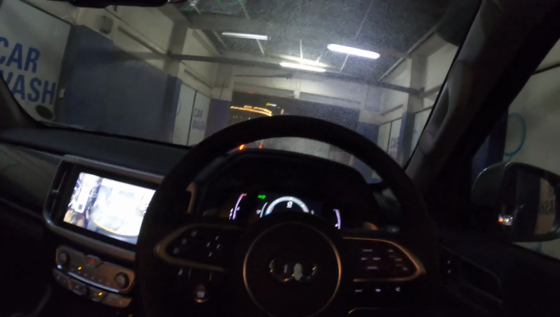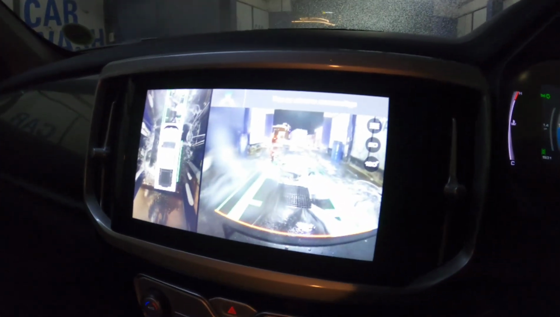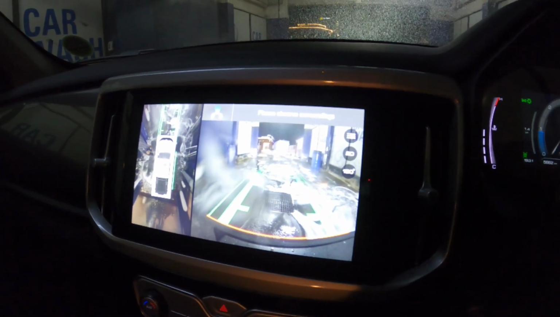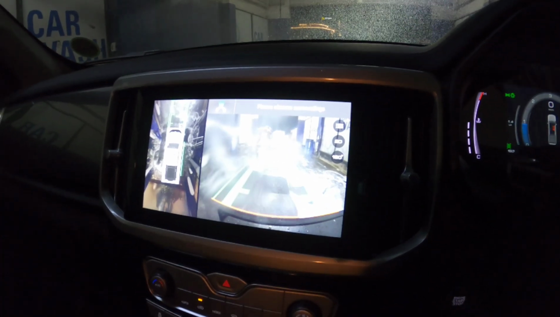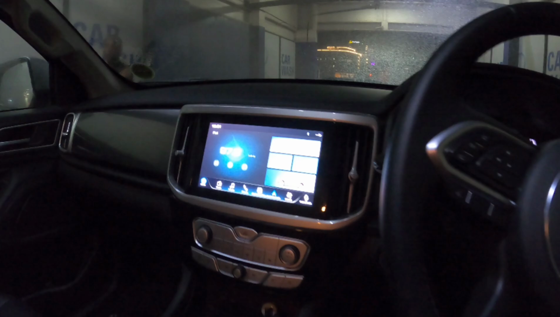But when it comes to camera systems, I forget. They know their story, these guys. Otherwise, you can see that it has a 360-degree camera, and now, of course, that they're washing it, the camera is a little bit washed up as well. But it's pretty clean here.